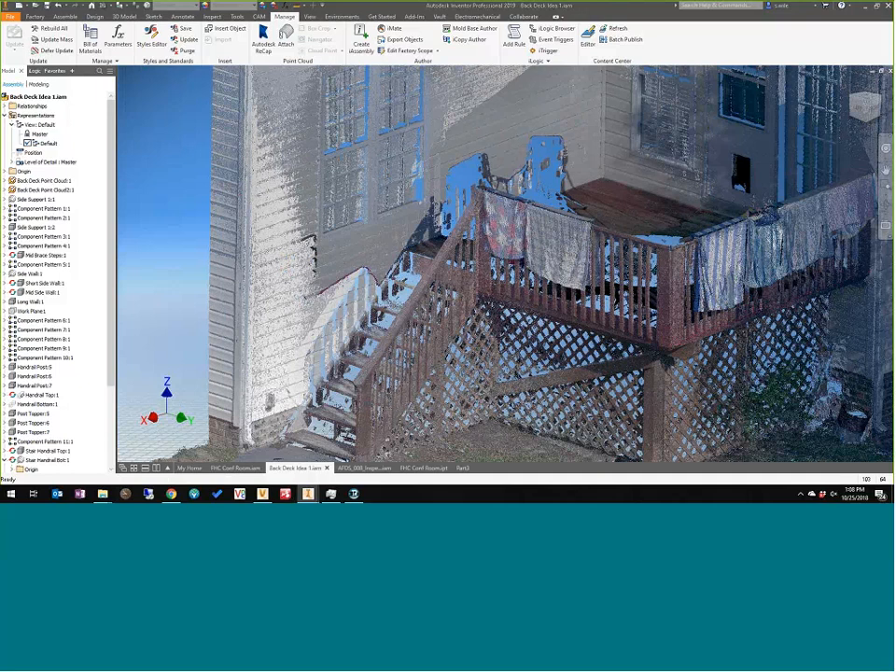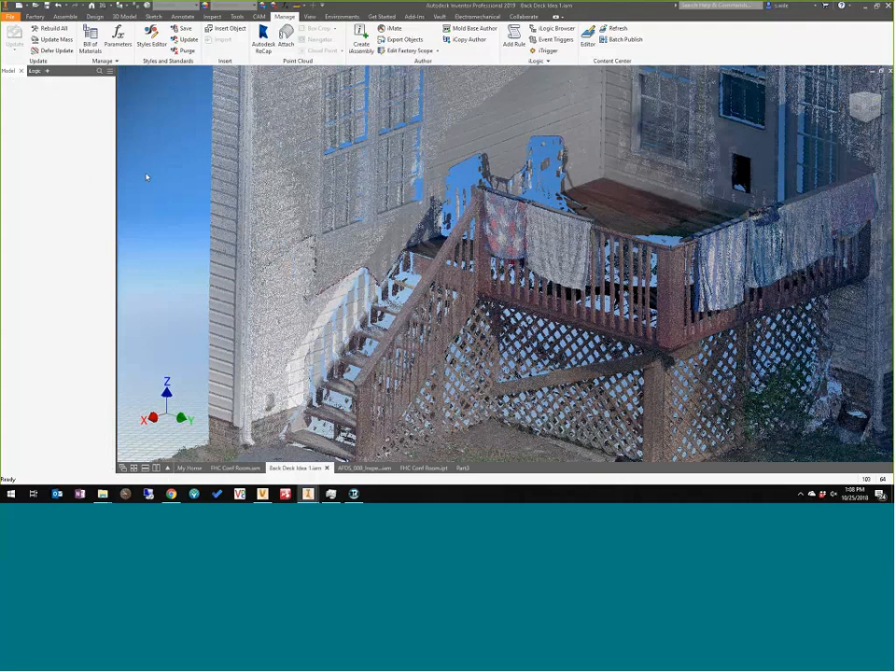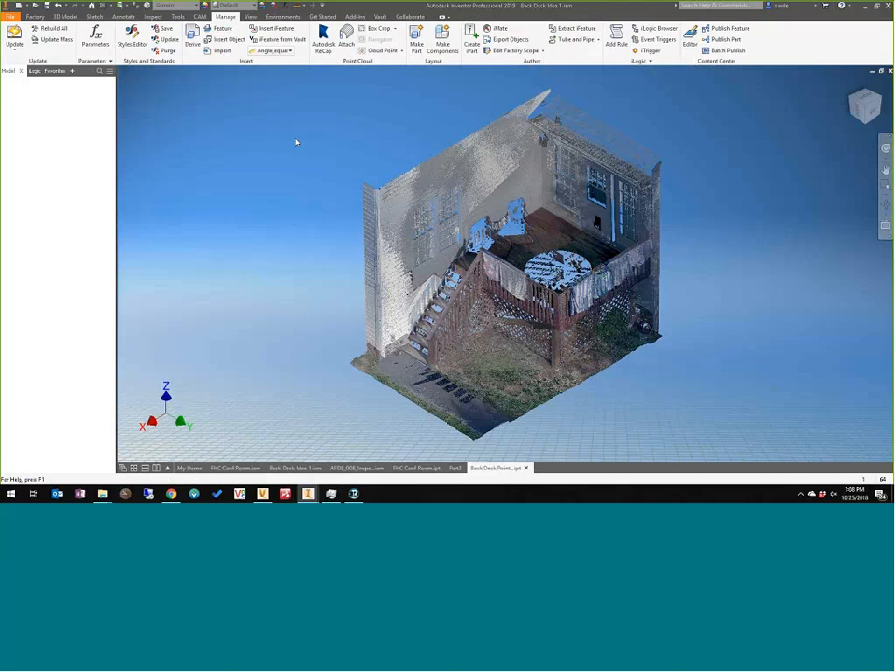So let me open this part up. What I found works best is inserting the point cloud into an IPT, and you just attach it. I've been using the RCS instead of the RCP. The RCP requires all of the support files from ReCap, and RCS is exported from the ReCap project, and it's just a single file. And it's much easier to manage in the Inventor workflow. So from the entire house scan, I cropped out just this section and saved it out as an RCS and brought it into Inventor with this attach option.